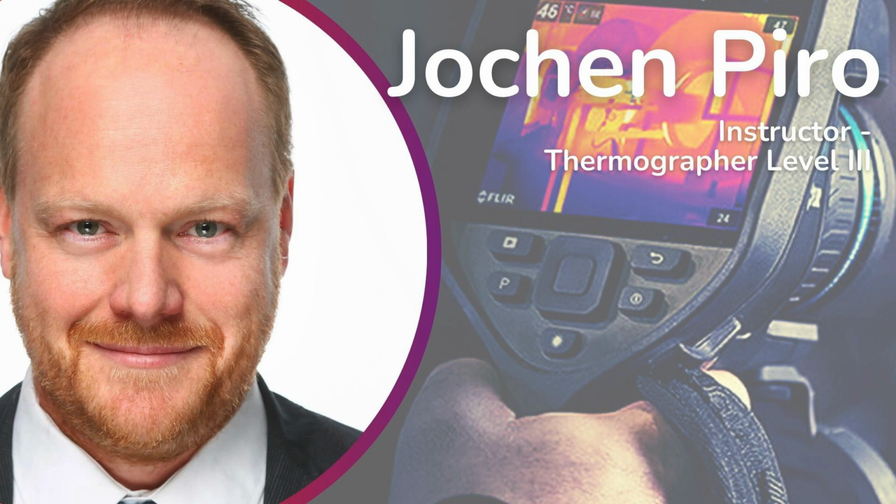Another example of typical patterns that you may run into: you can see several modules here in example A which are warmer at the same time. So there might be an issue with the inverter of this section. Maybe it's broken or there's a connection problem between the different modules. It may also be a reflection. So you're seeing a reflection on two modules in this case, and it's not really the module which is warmer. You just see a warm reflection of any sort of object which is in a certain position.